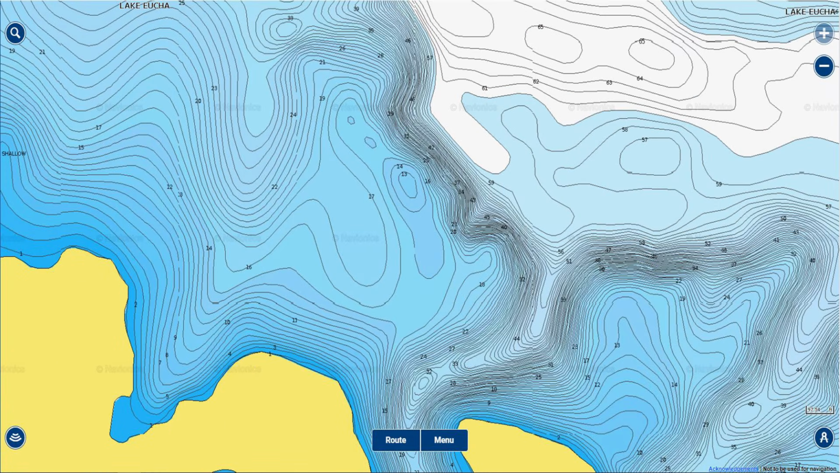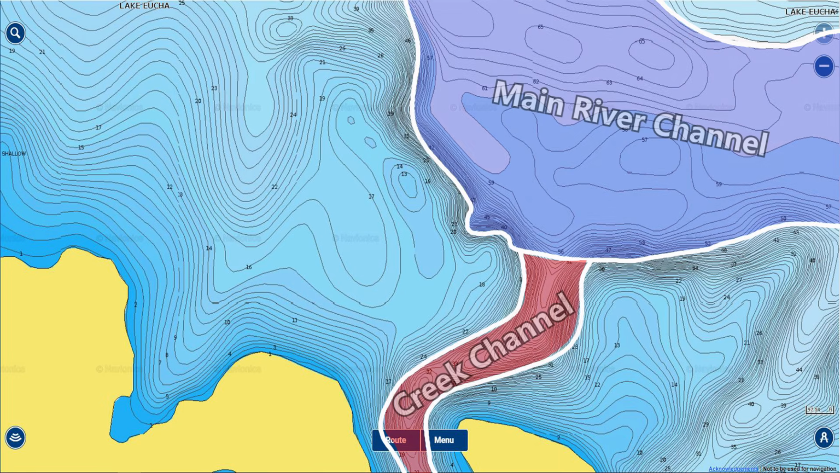Here's another good ledge spot that I found on Uchi that had a school of bass. And again, whenever people are talking about creek channel ledges or main river ledges, they're just talking about where a creek channel or a main river channel runs up against shallower water. And so here's the main river channel, here's the secondary creek channel, and the fish are going to be moving out of these pockets, following that secondary creek channel out to the main river.